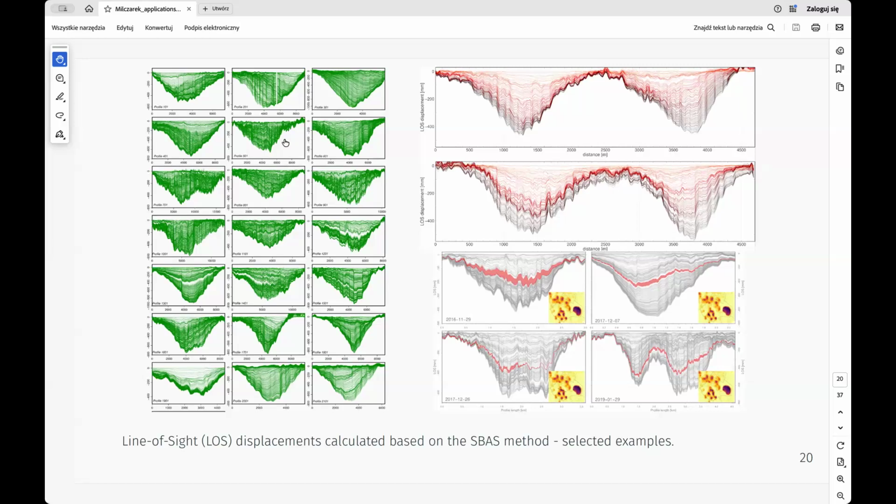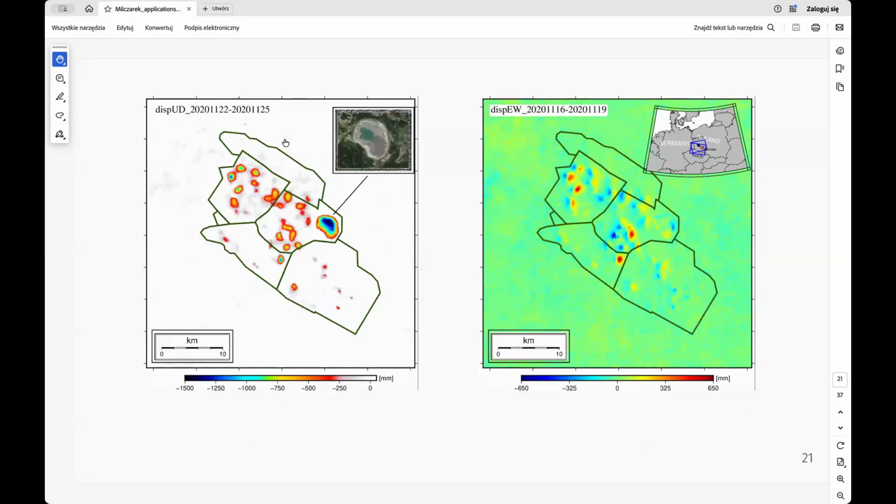And here we have an animation I prepared last year. On the left side, after decomposition, we have vertical displacements, and on the right side we have horizontal displacements in the same mining site in Poland. So I think it's quite interesting.